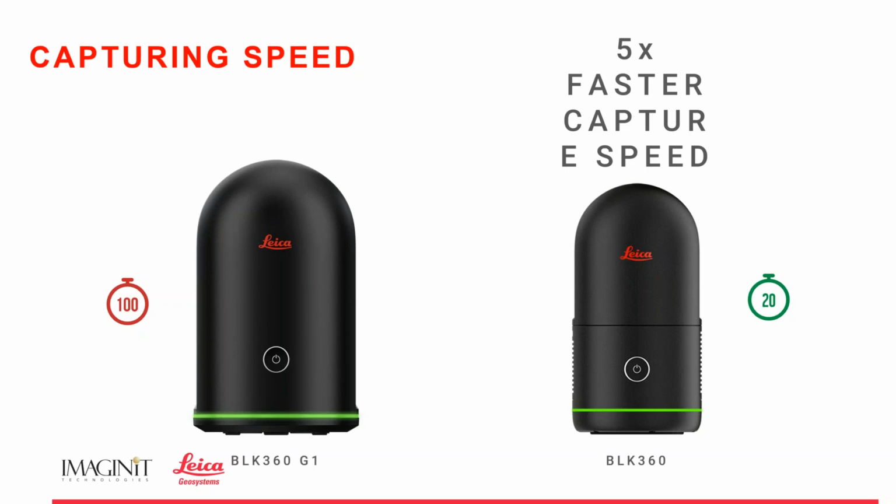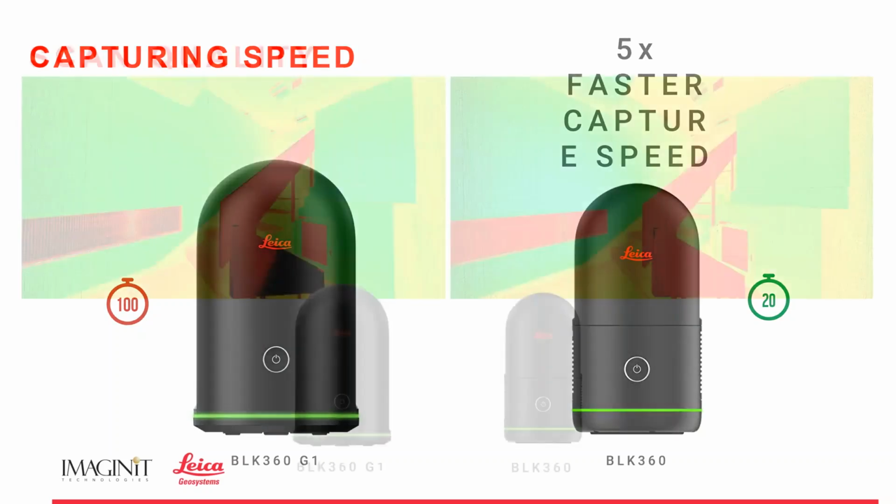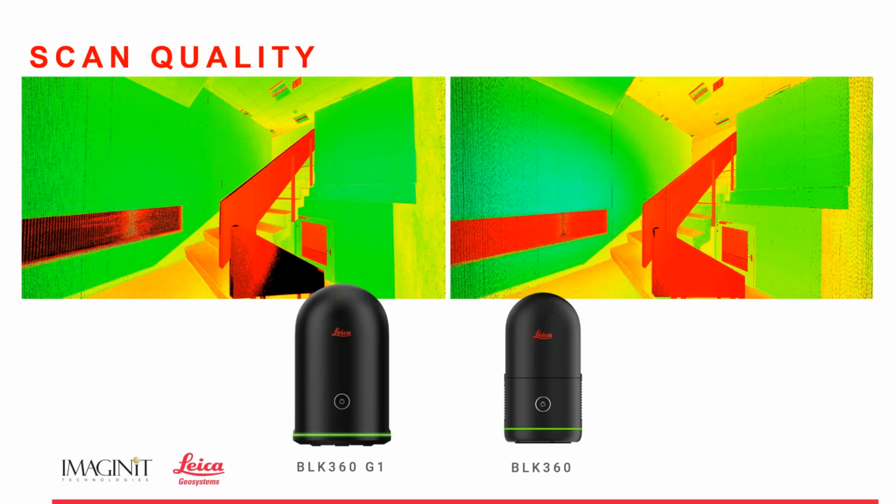Why is that a big deal? Think about that. That's per setup. If you have 50 setups, you're saving roughly 4.5 minutes-ish per scan. That turns out to be a lot of time if you've got a lot of scans. So 5 times faster. The scan quality in the new BLK 360 is much better. Look at the edges and look at that, essentially a chair rail going up the stairs there, right? Or railing. The data is so much cleaner on the new BLK 360.